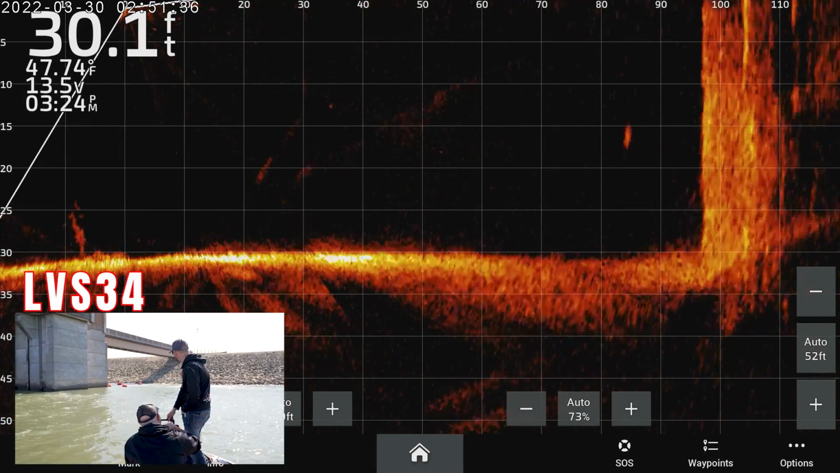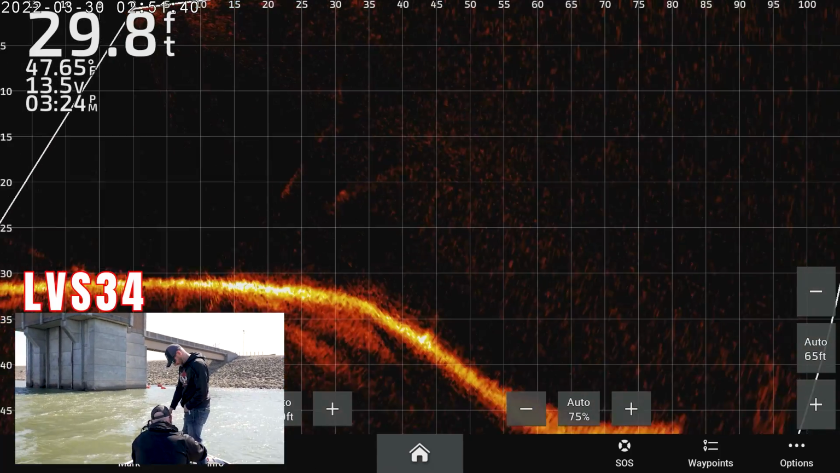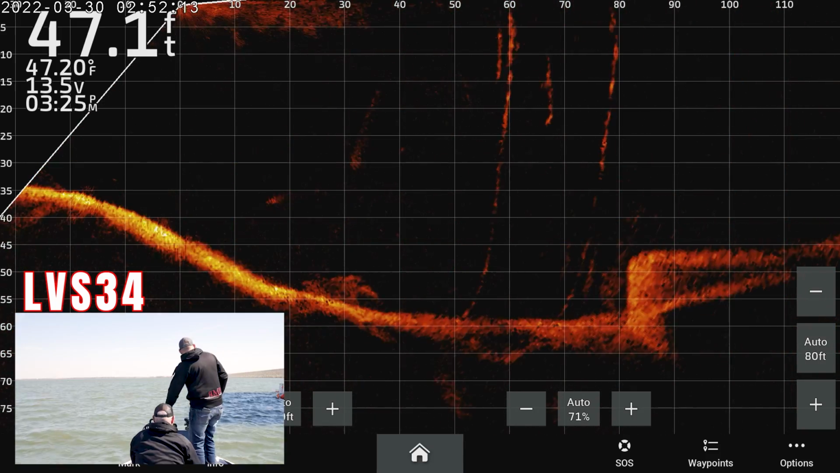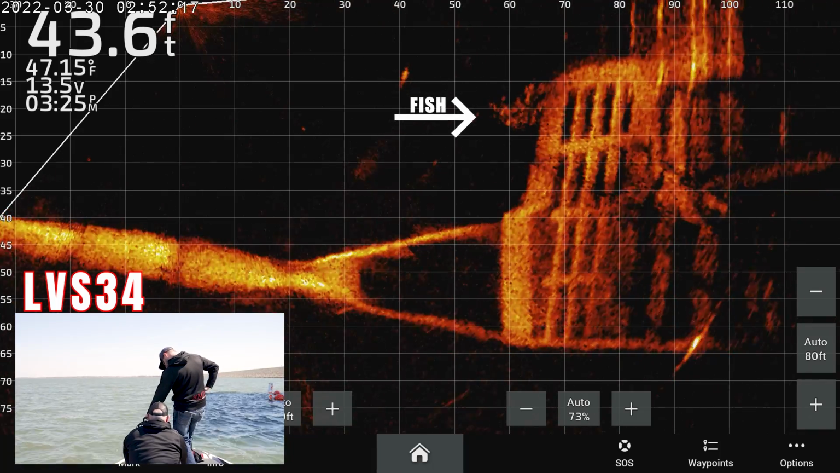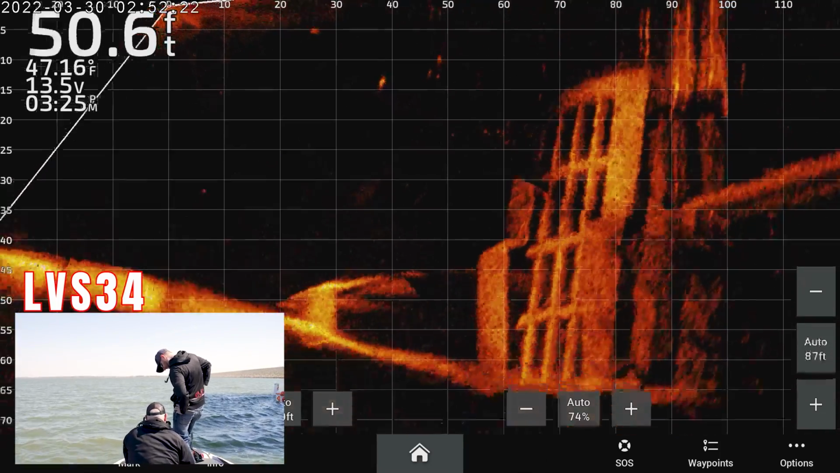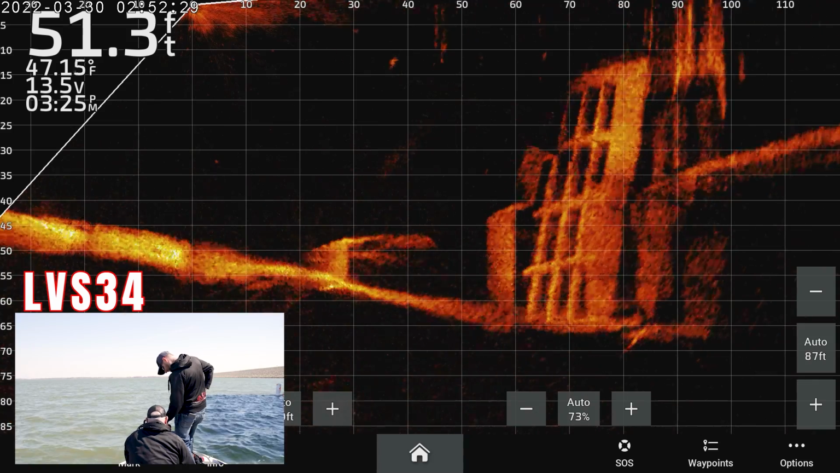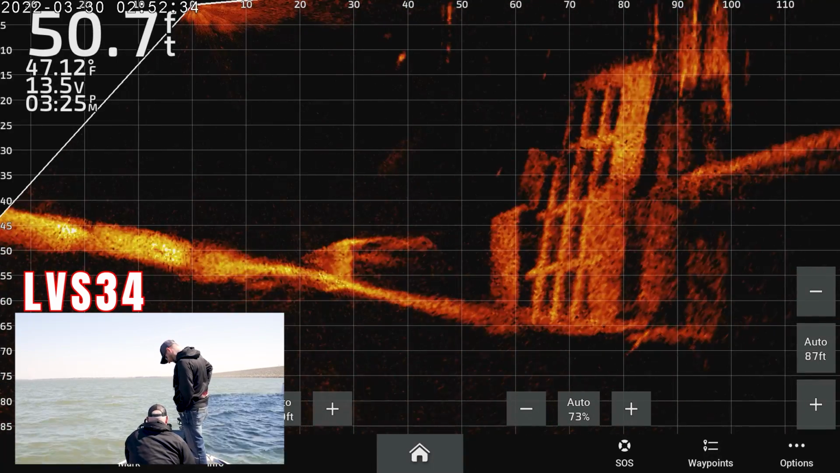It's that dimension, like I was talking about on that brush pile. You can see the hard breaks. You can see the individual features of the structure. We're gonna fight the wind here. Hold on a second. Let us get back over there. Okay, so there's that. I'm gonna scan to the left here. Wow. Look at those fish. Lots of fish hanging out. Unbelievable definition. When we're looking at the side-by-side here, those shelves, we've not seen before. No, not like that.